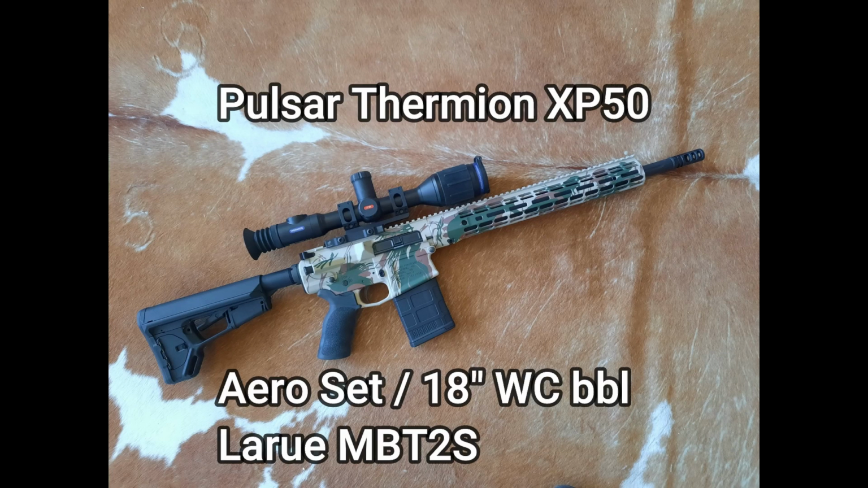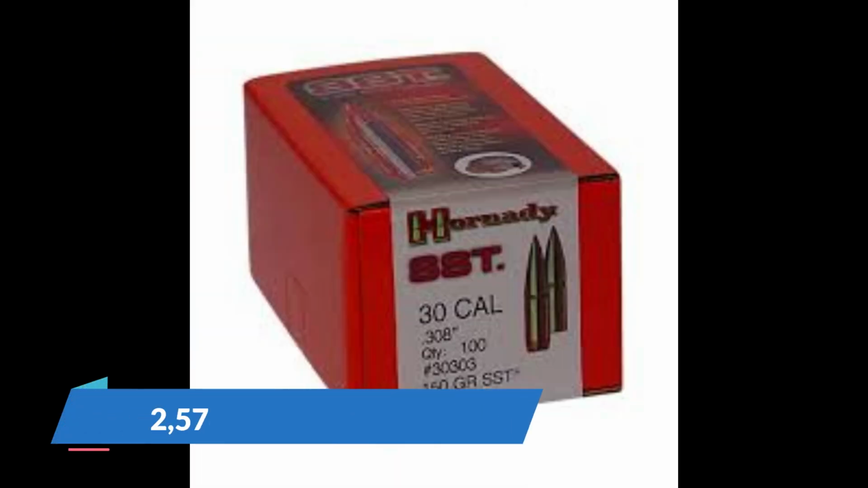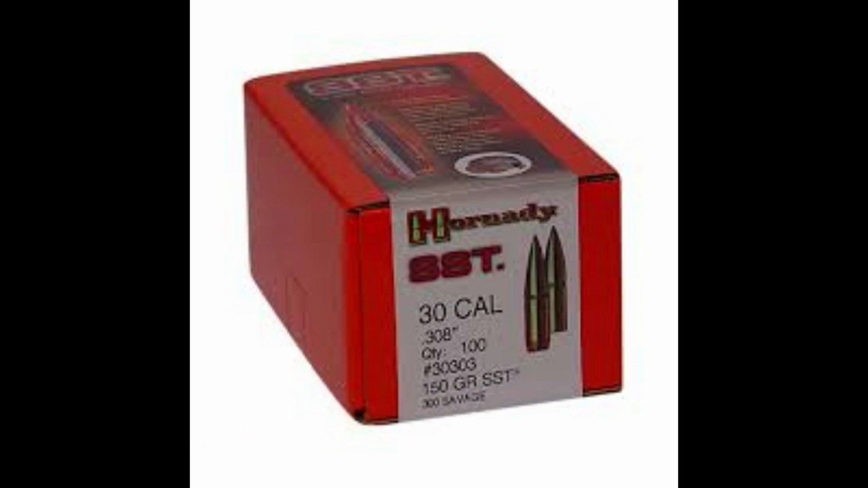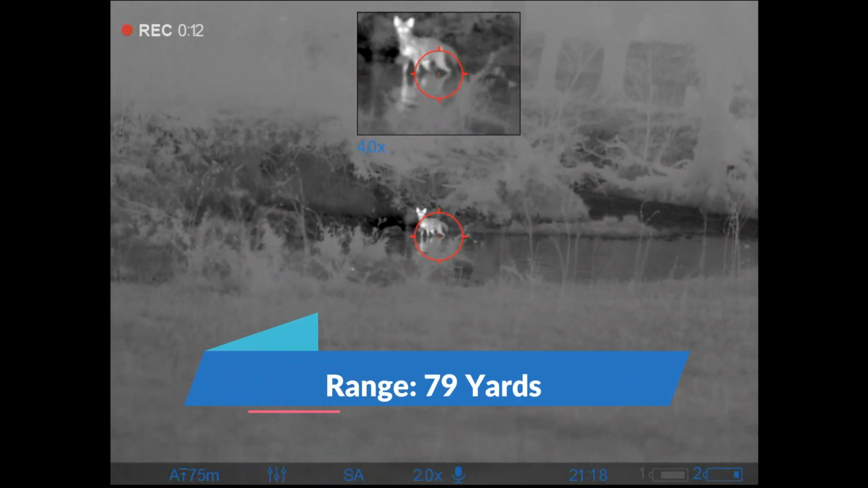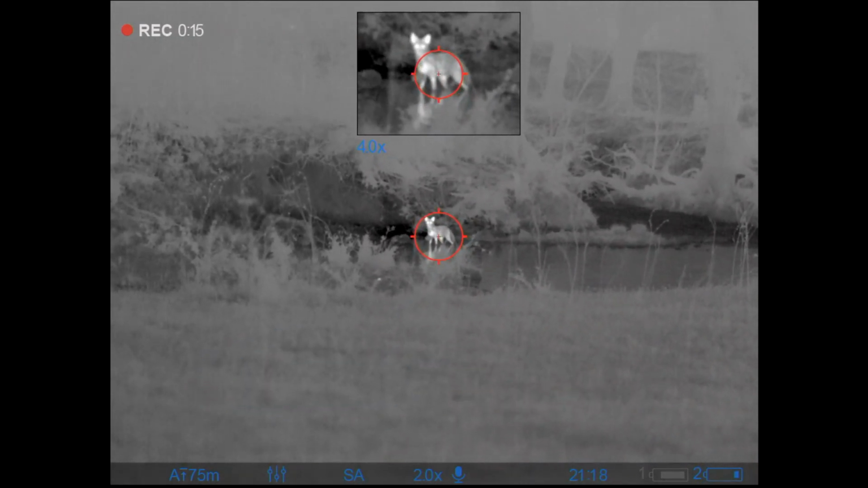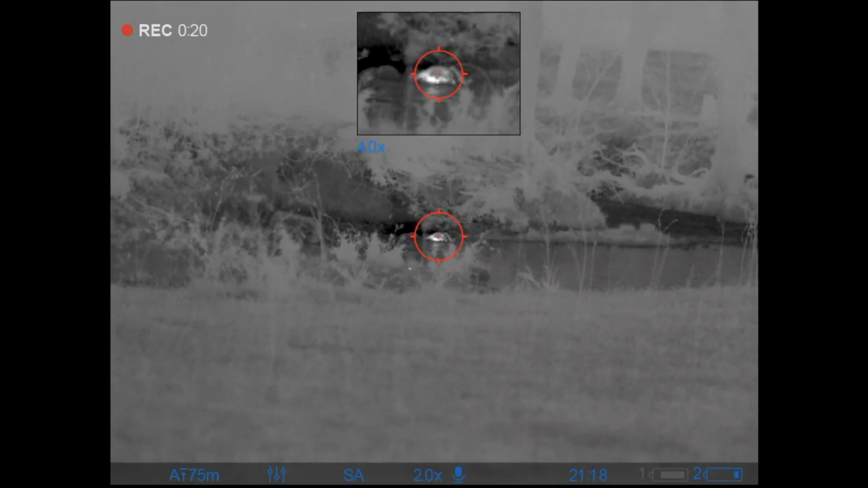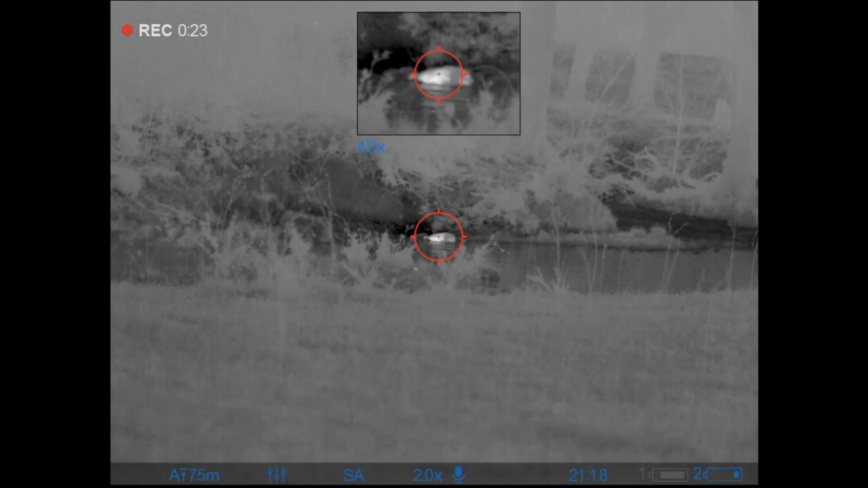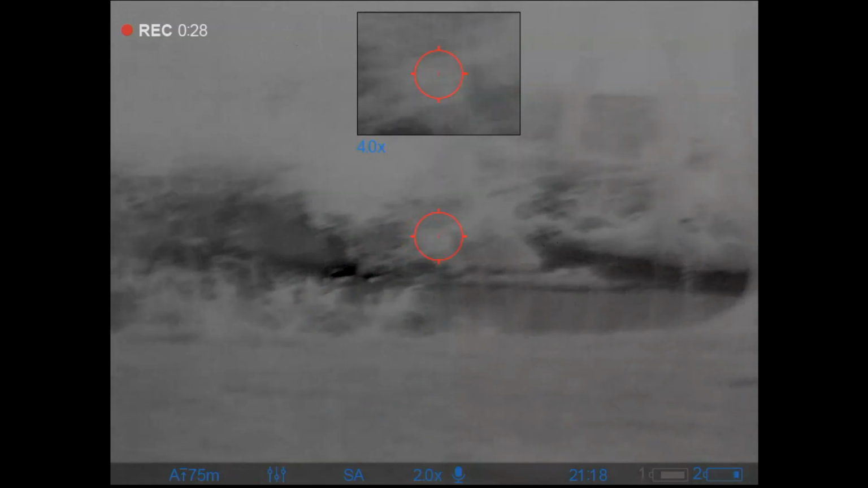And I'm using the old faithful .308 with my Aero Precision builder set and basically all Aero and Wilson Combat parts. And I'm also still using this 150 grain Hornady SST. Actually, I haven't really shot a lot with it yet, but so far it's been incredibly impressive. So let's see how it does here. This guy's on to me, so I'm going to set up quickly and take this shot. Well, I'd say that was relatively impressive. It actually seemed like it almost knocked him down as it went through his shoulder on the front side. And there he is for his final drink of water and go to sleep.